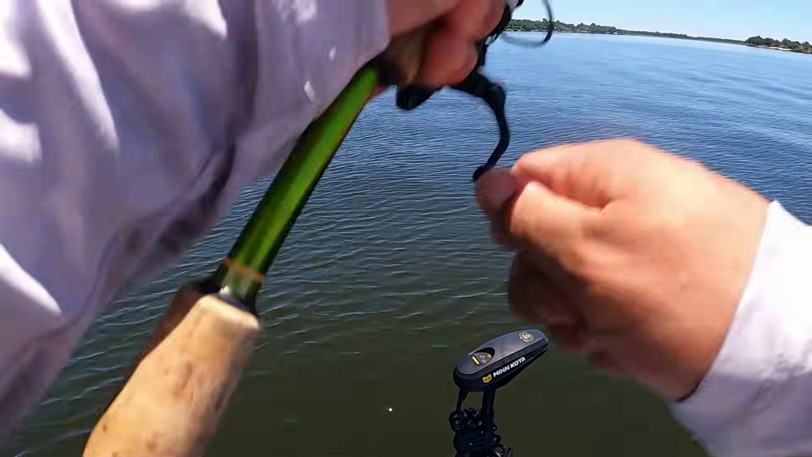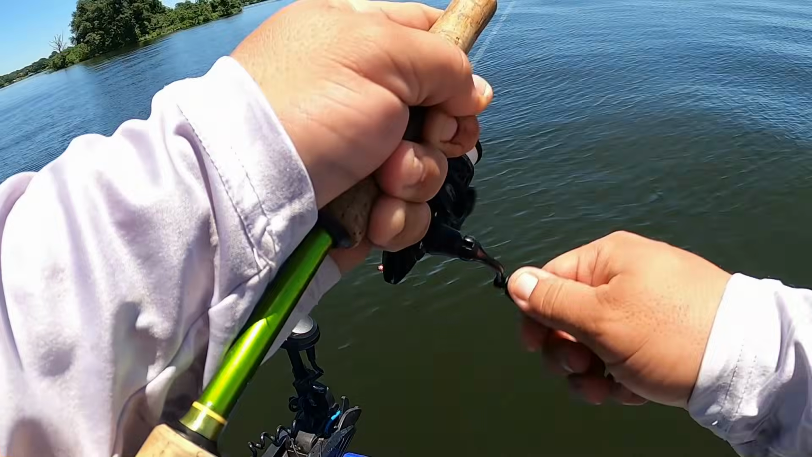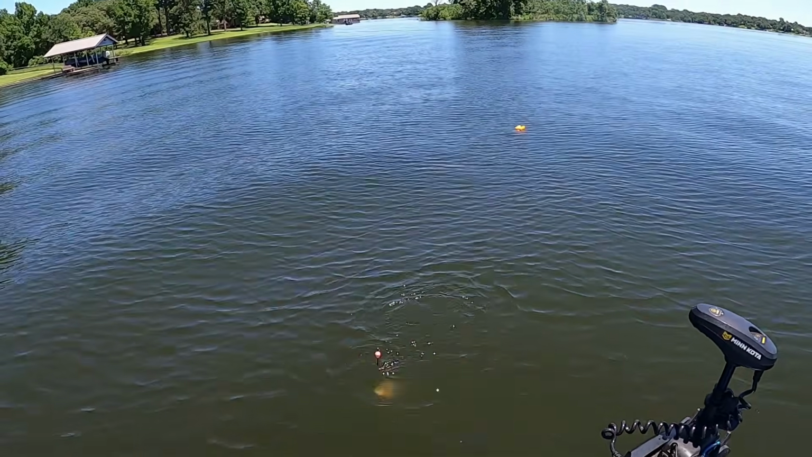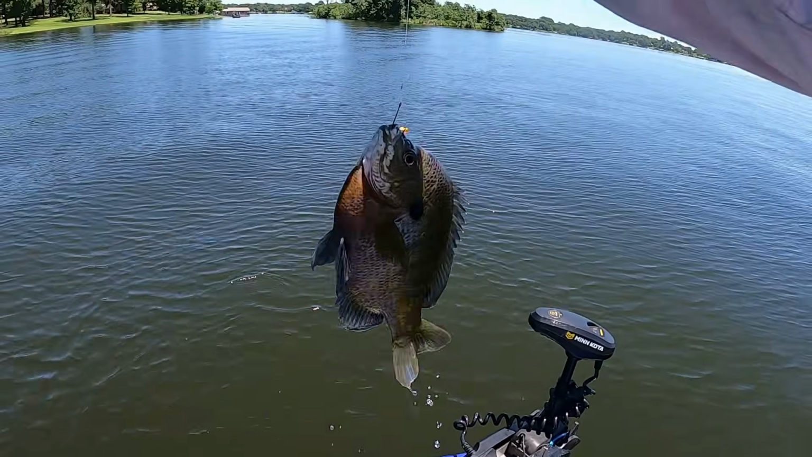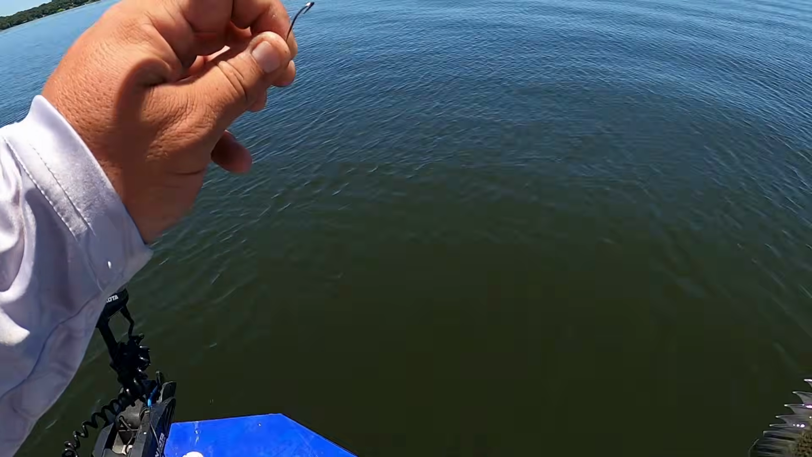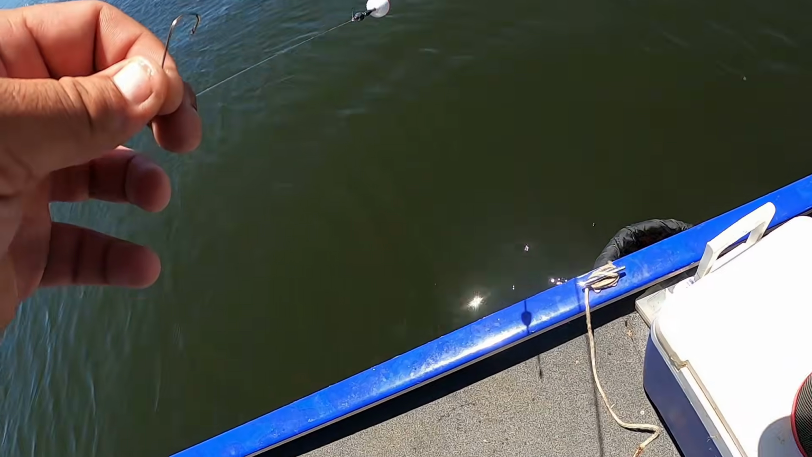See, now I know where I caught that last one, guys. So I threw it right beside, in the same exact spot. And look, because I have that buoy marker out there for reference. Look at that one. Oh, that's a good one. Look at that, guys. Holy smokes. Beautiful fish. God, that's beautiful. Oh, man. In the thump net, baby. Let's go, guys. That's 5.